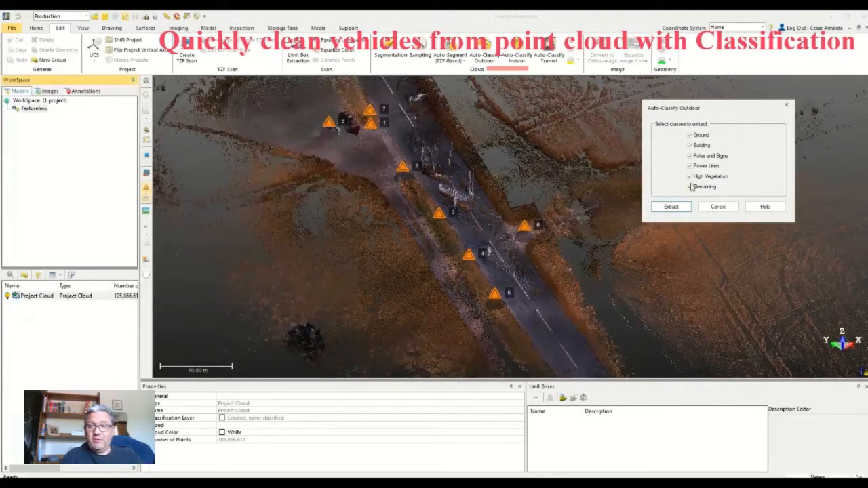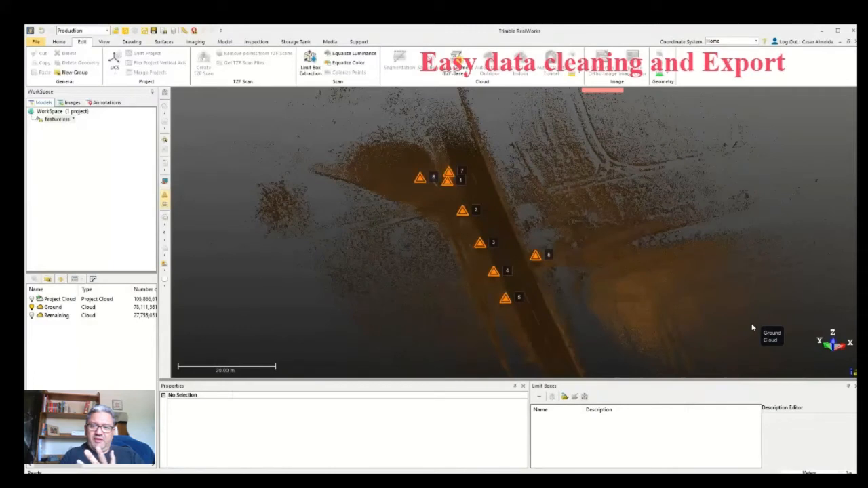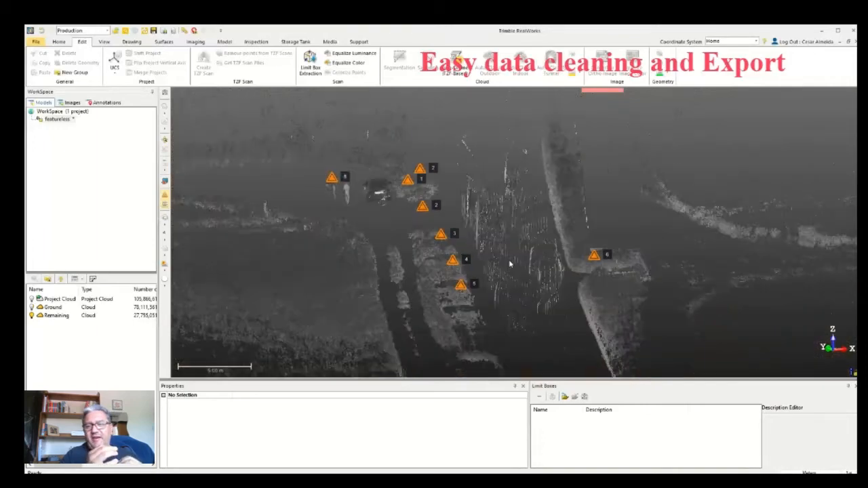And one of the things that we like to do to clear vehicles and objects, in this case, we only have vehicles, we're going to do an outdoor classification, which is a feature which is included in RealWorks. So the feature takes a couple of minutes, and what I've asked it to do was basically to isolate the points on the ground to everything else.